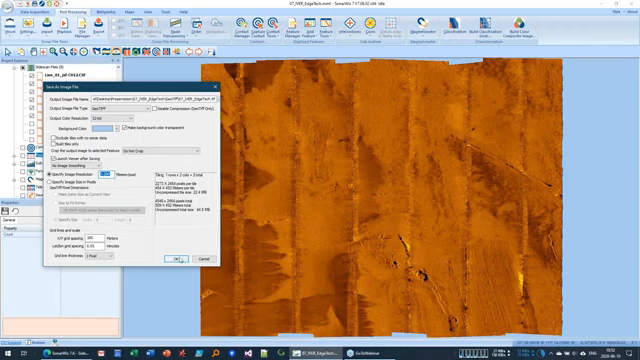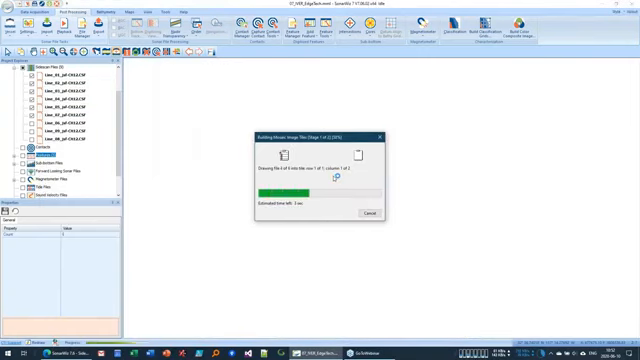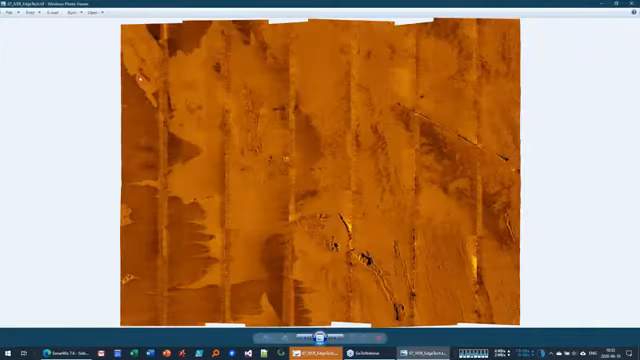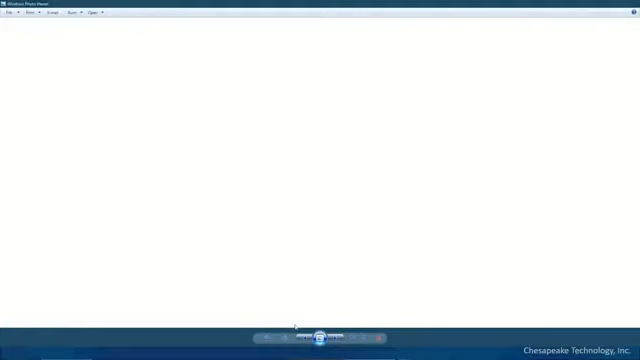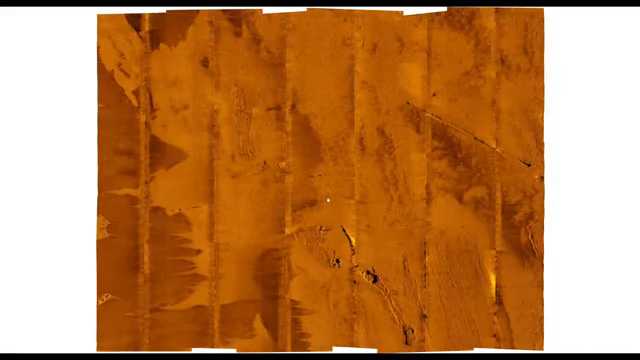So for this case, I think we're okay making a 20 centimeter resolution. So we'll export that out. Takes a minute, it opens it up. And if we click full screen, it's actually, oops, it looks really nice.